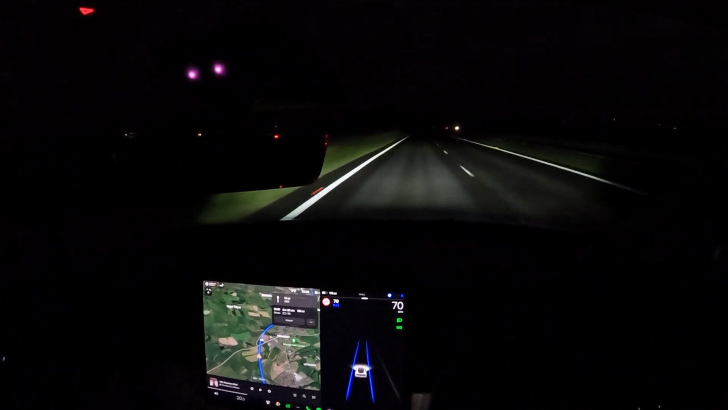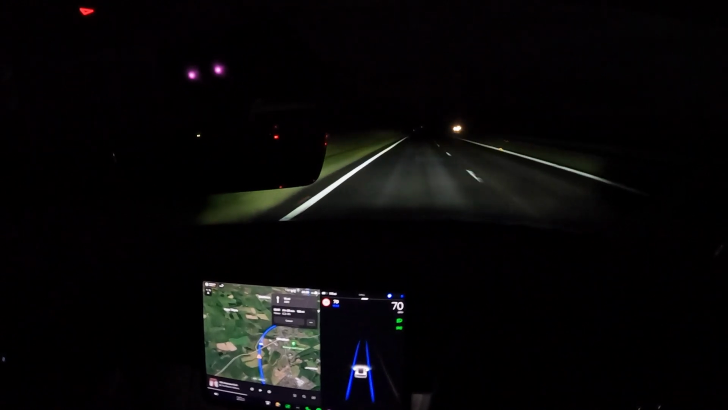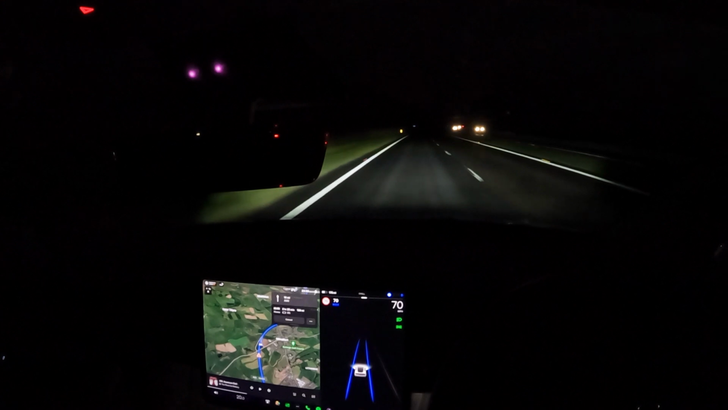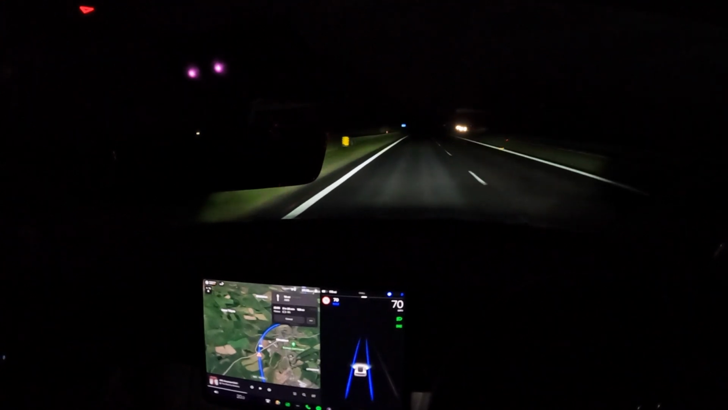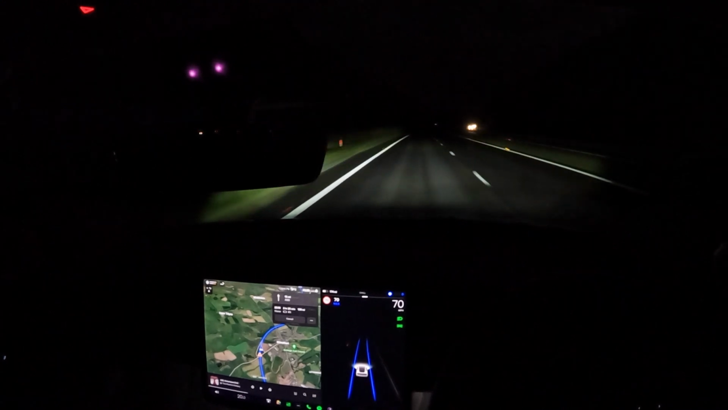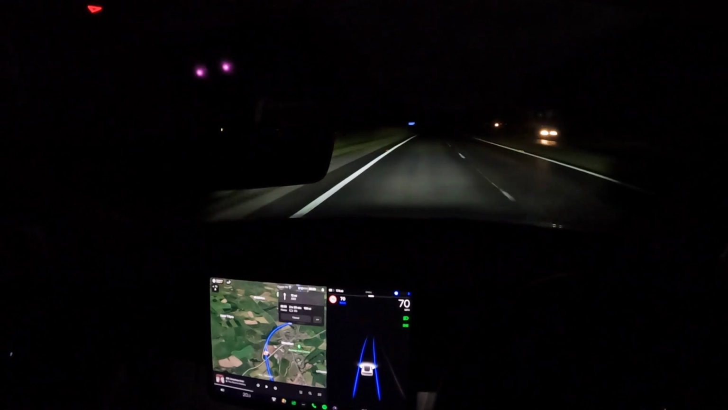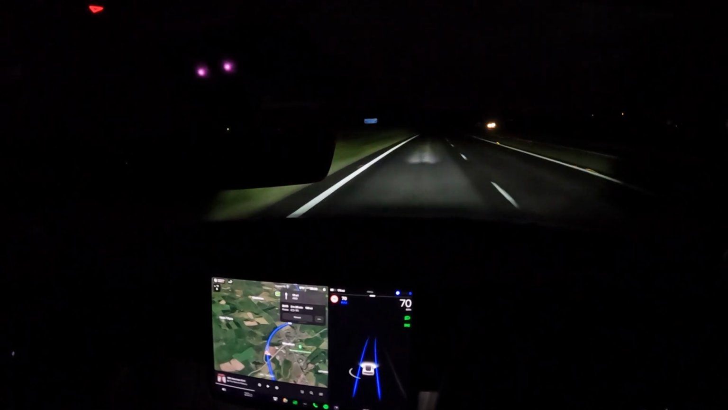So I'm not sure whether they were more worn than the cameras could recognize, or this is just something you need to watch for when you're on Autopilot at night. I'd be interested in any comments from anyone who's had similar. I'll keep an eye on that.